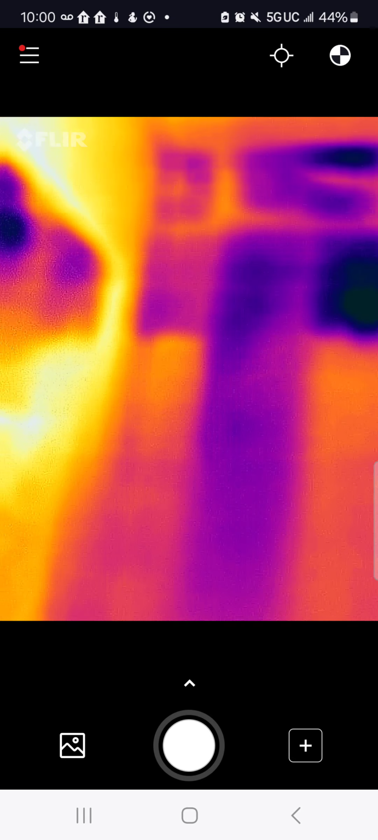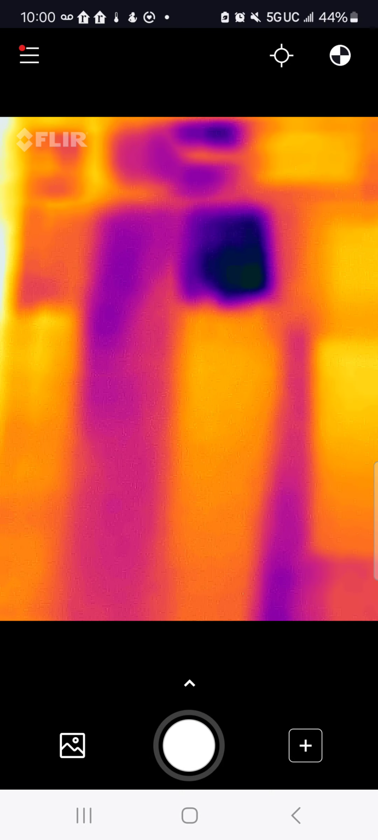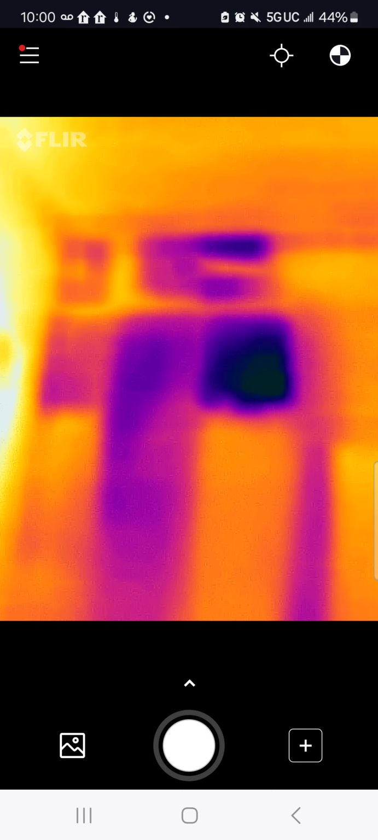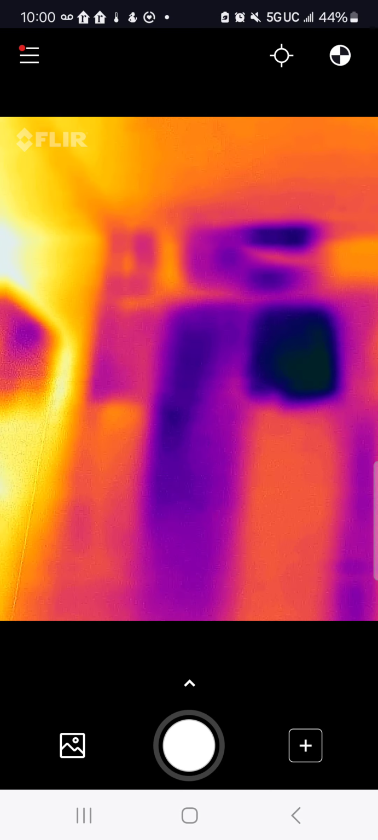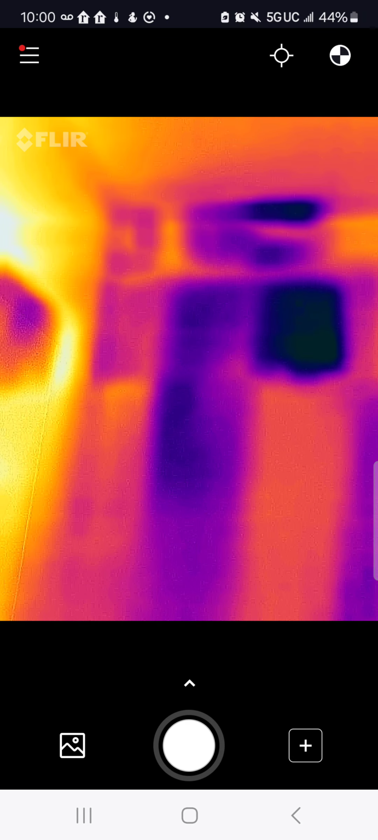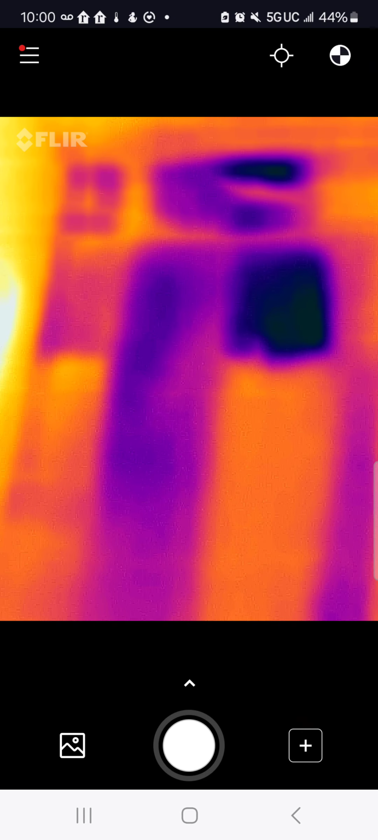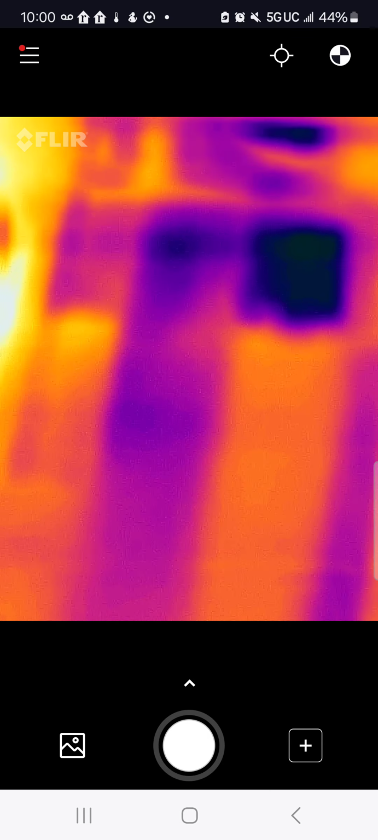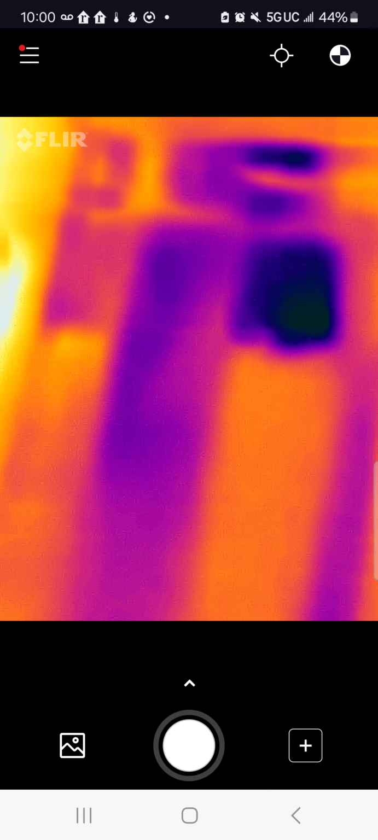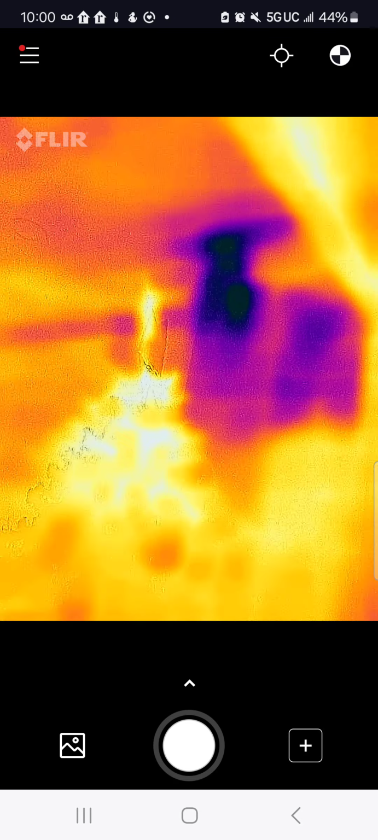Look at this area here. Look at this area in the wall. It's probably missing insulation here. Look at that. I mean, poor insulation. You cannot see all that with the sheetrock, but with the thermal camera, you can see all that information. So they haven't done a good job here, and I don't know if I will even do anything here in the wall, because if I want to insulate the wall, I have to open the wall, and it's not an easy thing to do at this time.